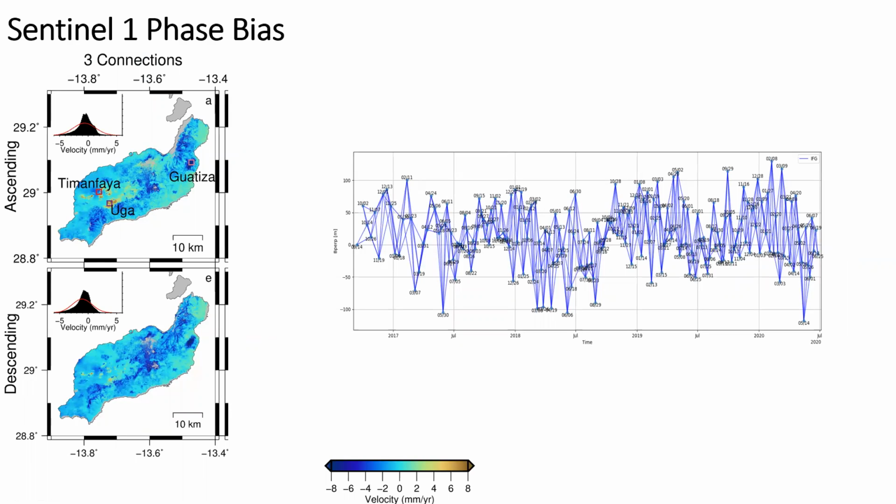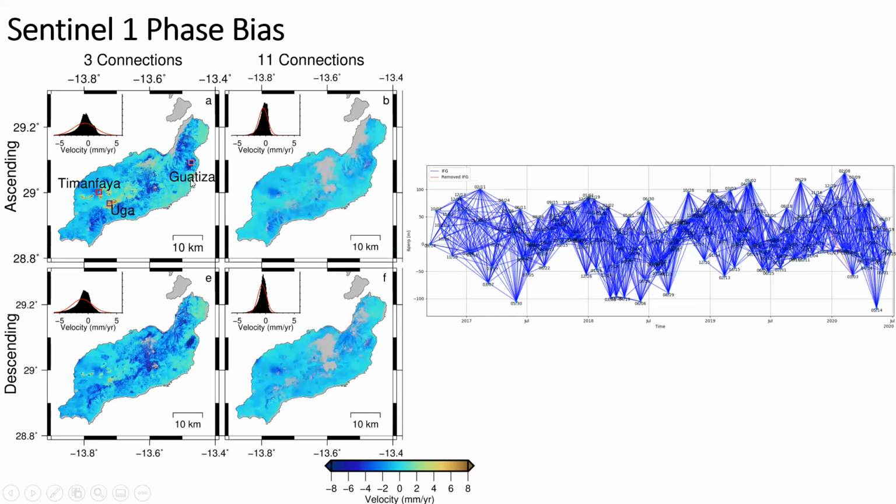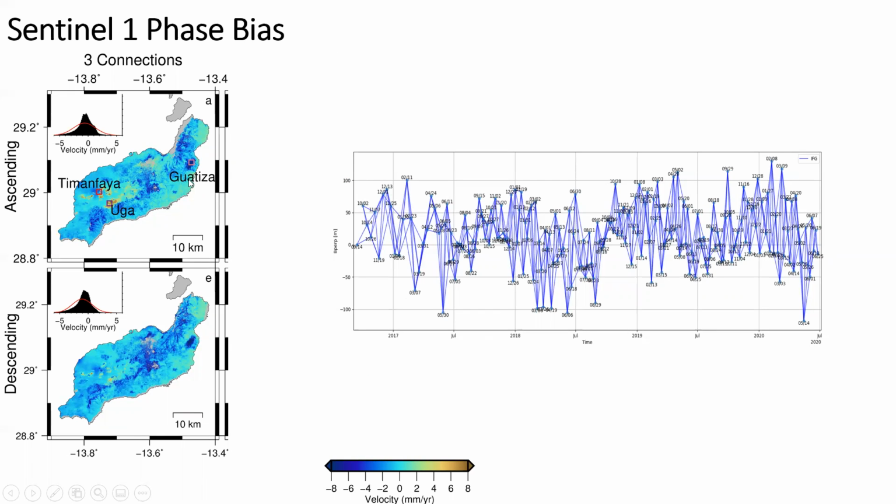Initially, with the Sentinel-1 data, we inverted for the velocity using the standard method of 3 interferograms from each epoch for the network. This resulted in a very noisy velocity field with 2 particular areas showing large velocities, Yuga and Guazia, which we thought might be bias because they were not seen in the Envisat and ERS results. So we decided to explore this more by varying the network used for the inversion.